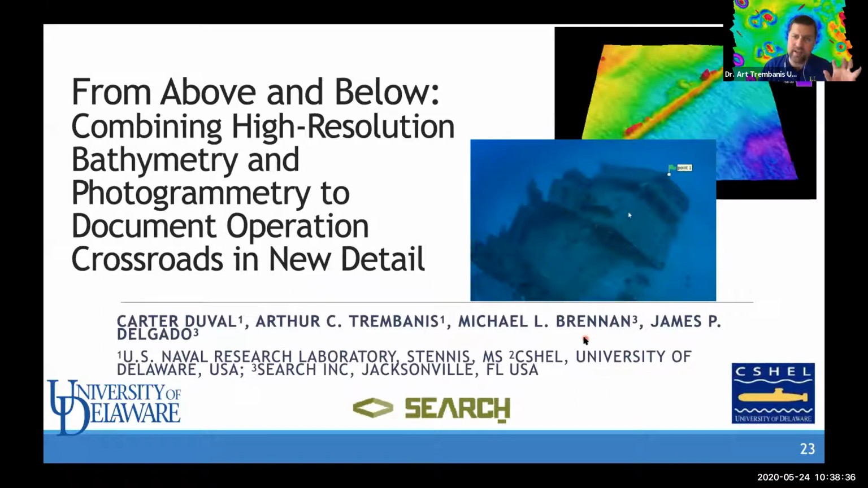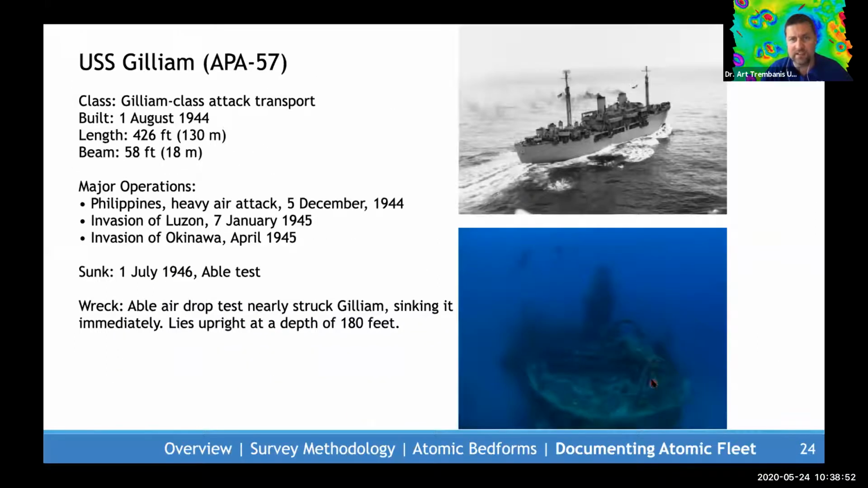So I want to now take a little deeper dive into some of these wrecks and show you the ways in which we utilize both the acoustic data and also the way we use some of our optical systems to reconstruct these sites in great detail. And one of the ships that's highlighted in the Drain the Ocean series on Nat Geo is the USS Gilliam,